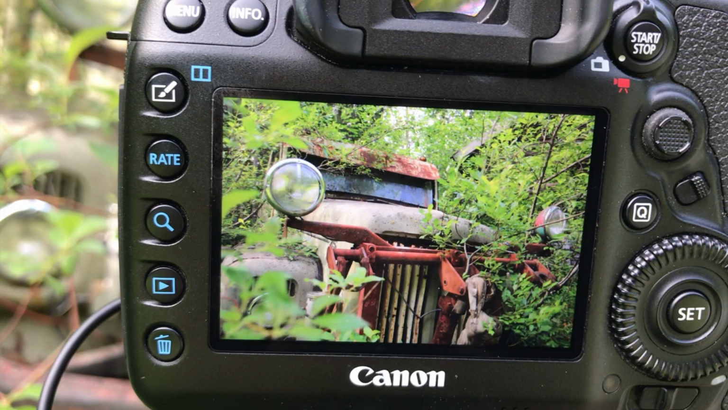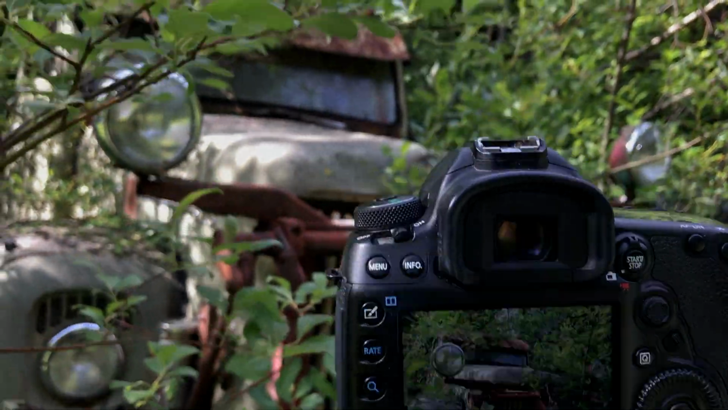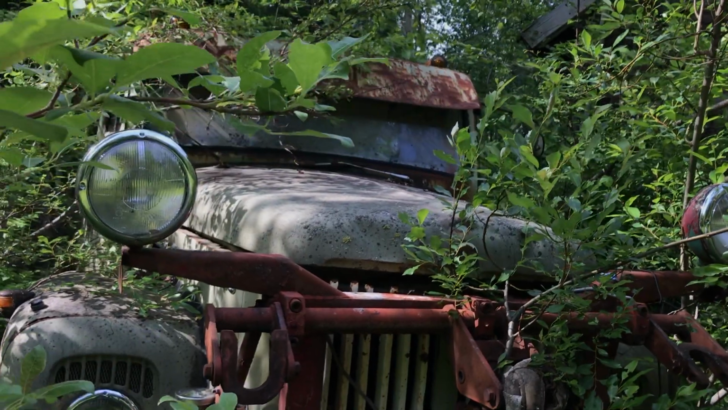I have just picked my composition and I am really happy. I've got the whole truck in shot and I'm hoping the squirrels are going to sit right here, just there. And I've got some leaves in the foreground, so it looks really cool. I'm going to set up the sensor now.